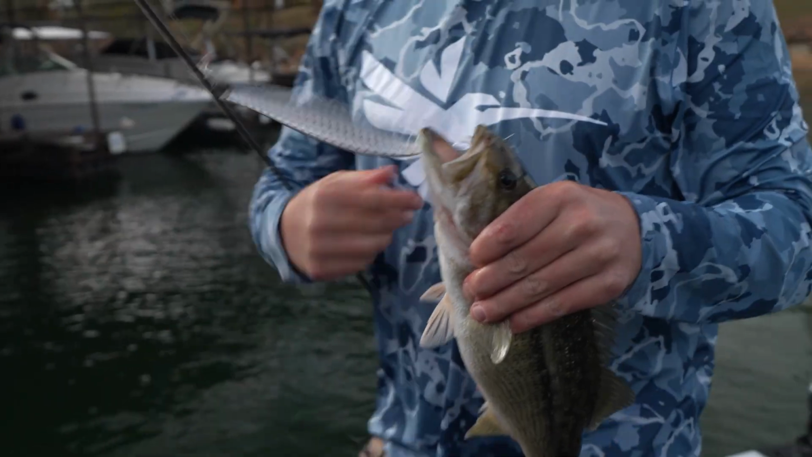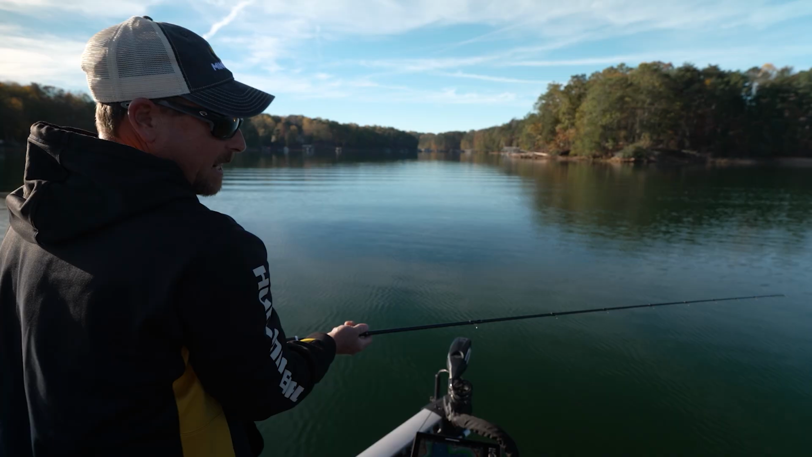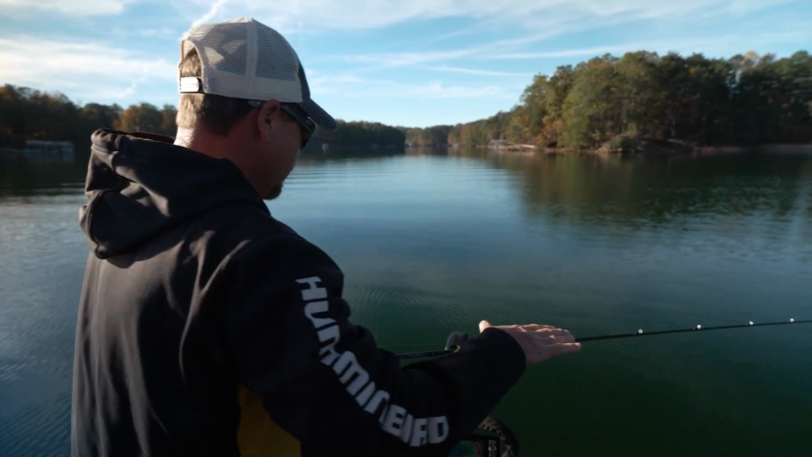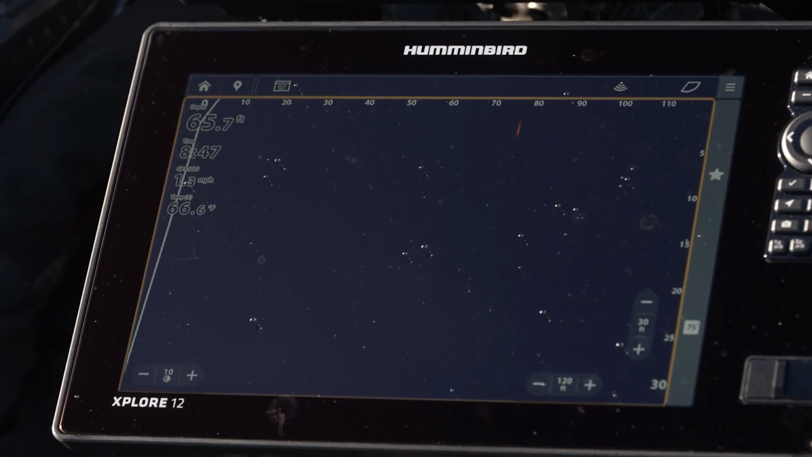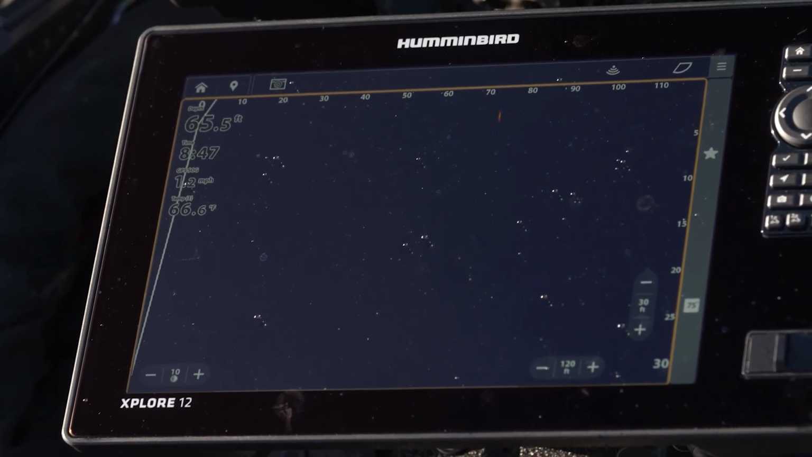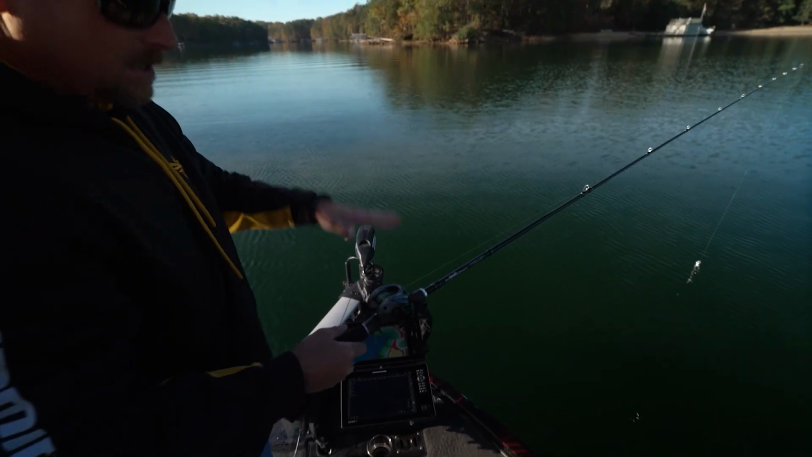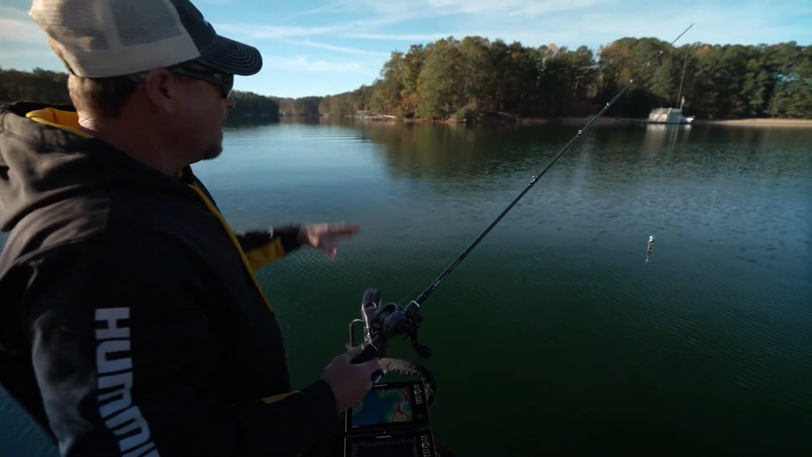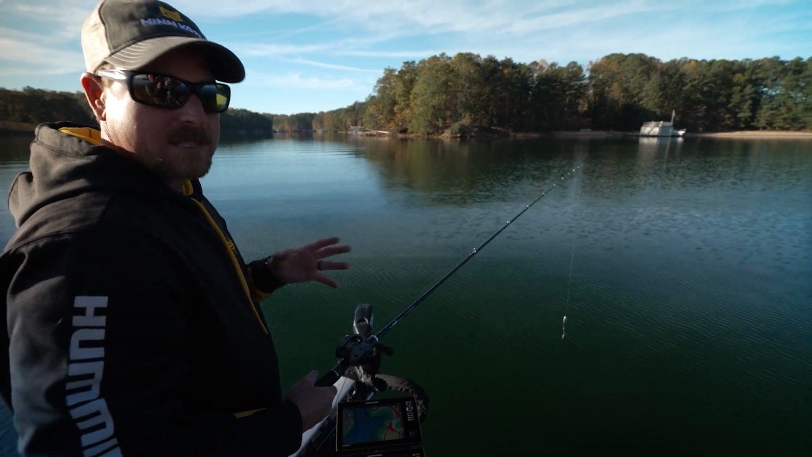I'm gonna show you, kind of demonstrate with the Humminbird MEGA Live 2, the way you can turn the transducer. I like to get it to where I can see the surface of the water. So you can see I'm out here in 60 feet of water. I've got my range set at 30 feet deep. So I'm just looking from 30 feet to the surface. But I want to be able to see the surface, especially if I'm throwing a topwater bait or something like that.